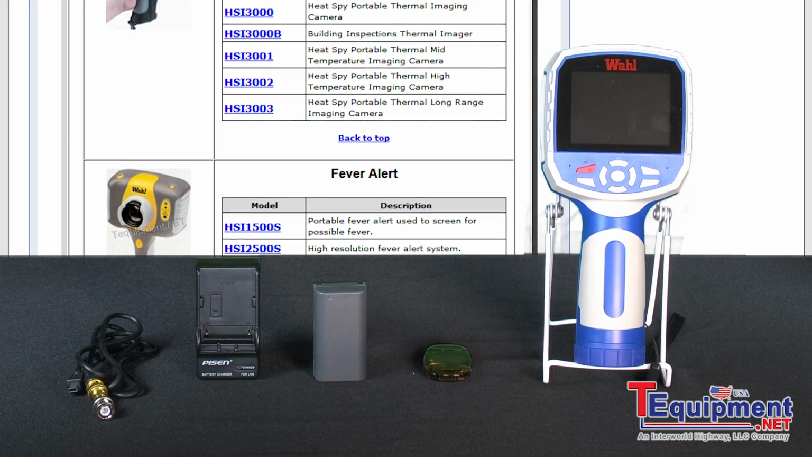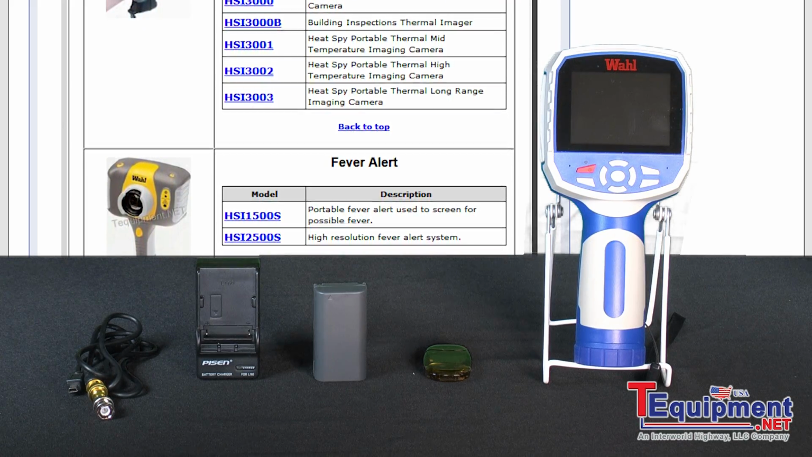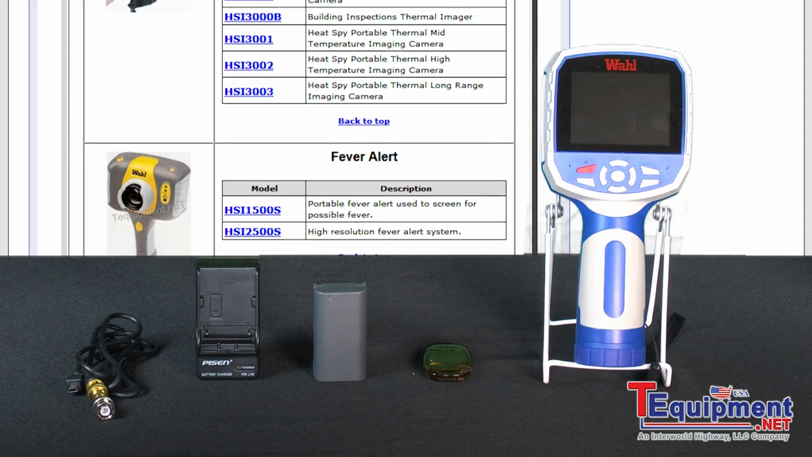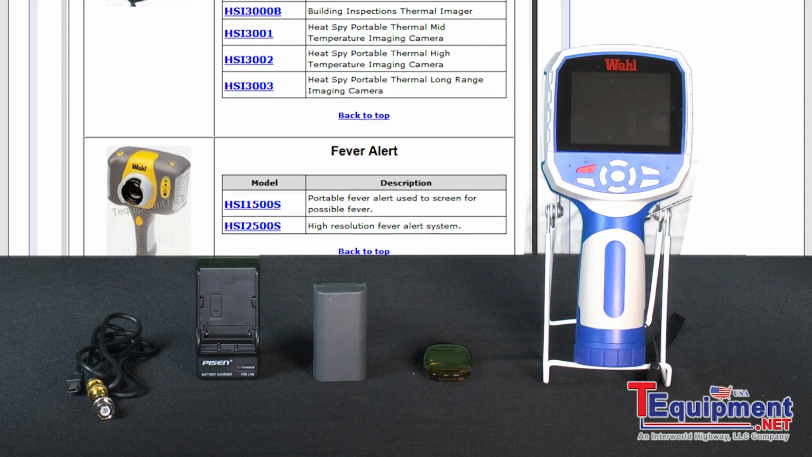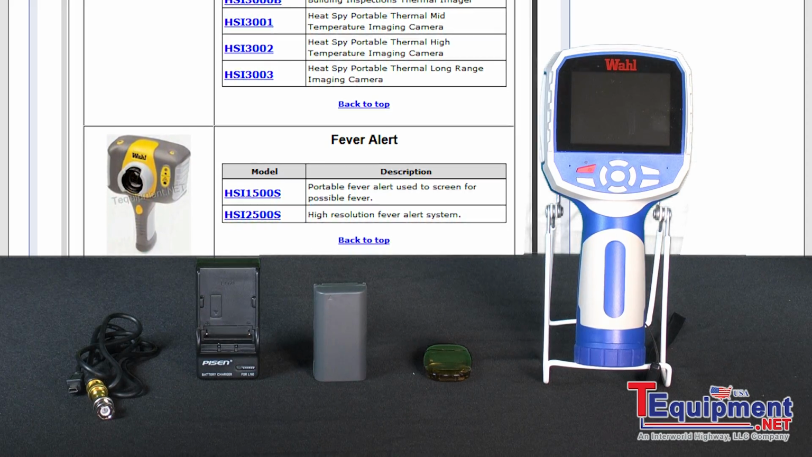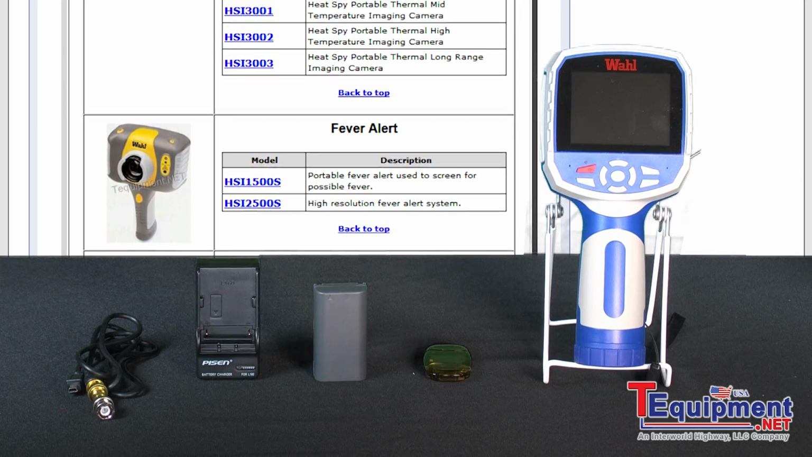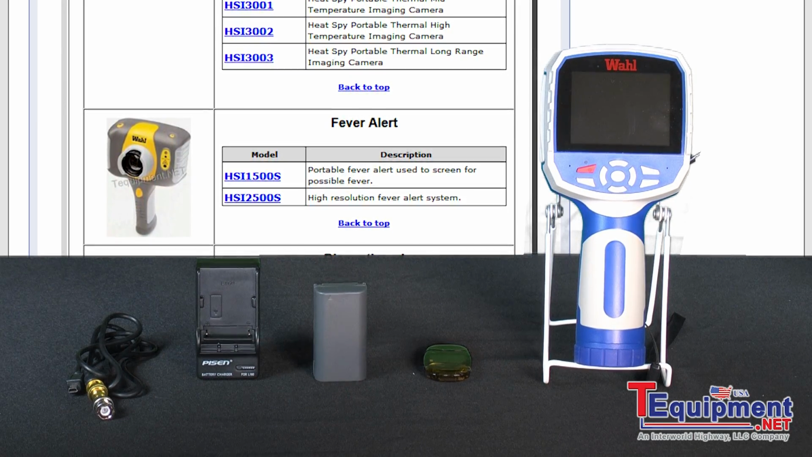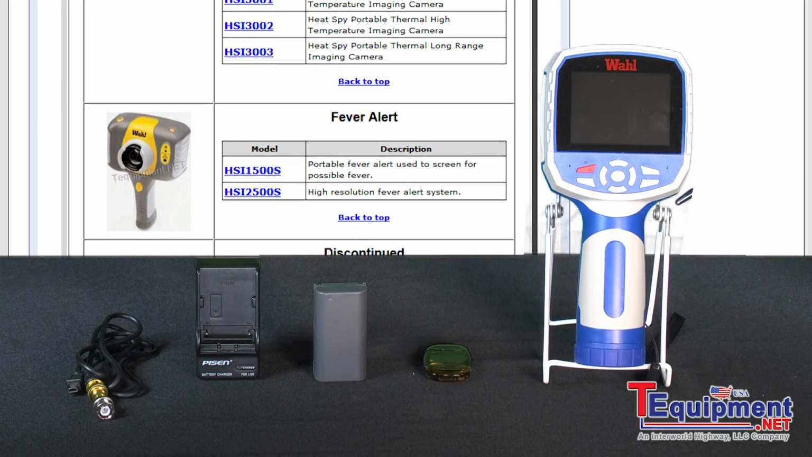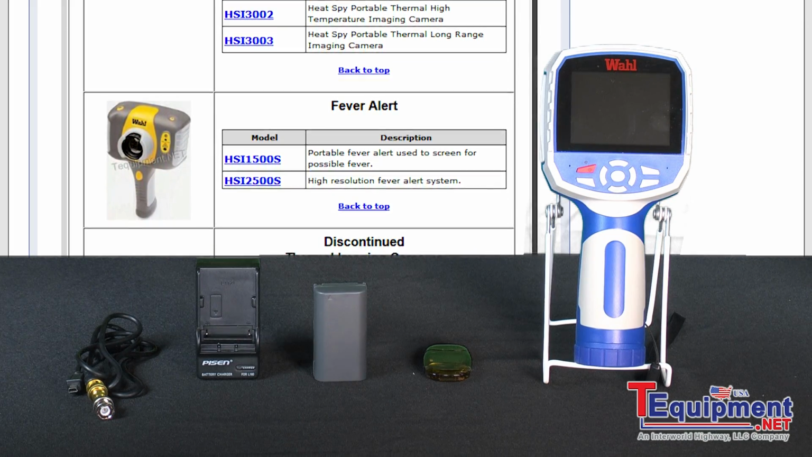Again, your upgrades are available, and you have an AC adapter as an accessory, a car charger as an accessory, and a tripod extension. Your laser is also your trigger here, which is adjustable to actually take your photos or toggle between your digital image and your thermal image, and you can also use the laser, which is a class 2 laser.